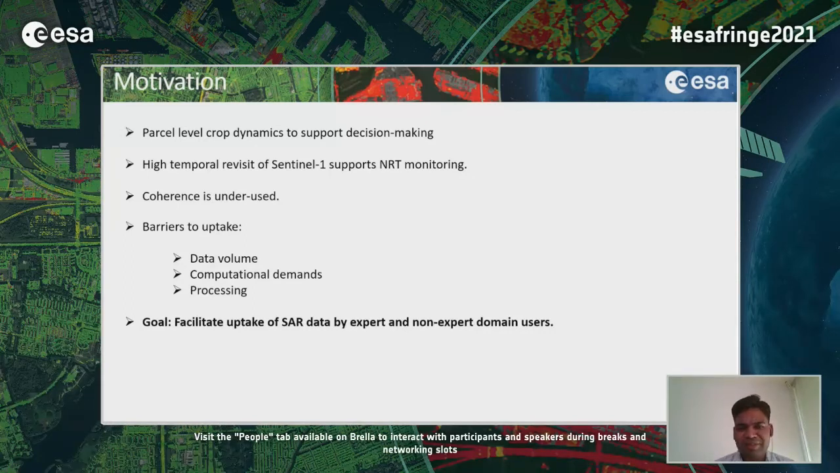In this study, we try to provide a solution for this with a framework. Also, the Sentinel-1 interferometric coherence is underused, or relatively less used in comparison to the backscatter coefficient, for agricultural monitoring related activities.